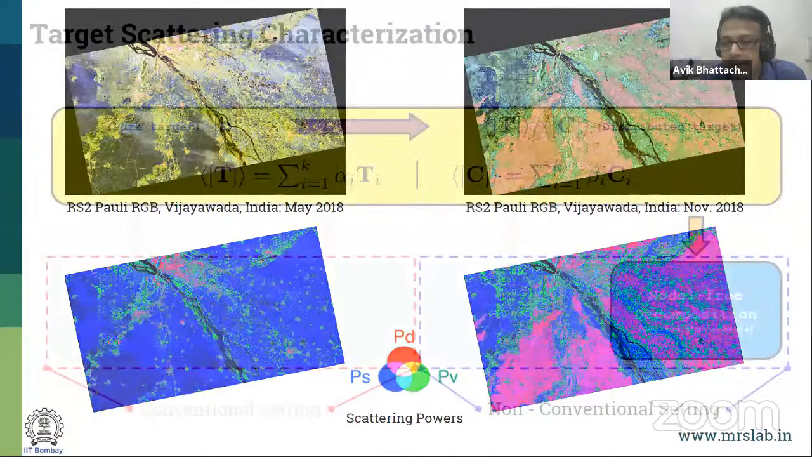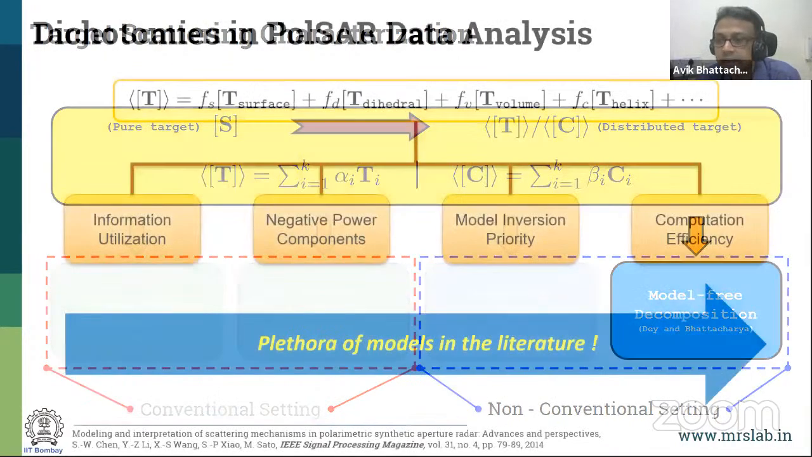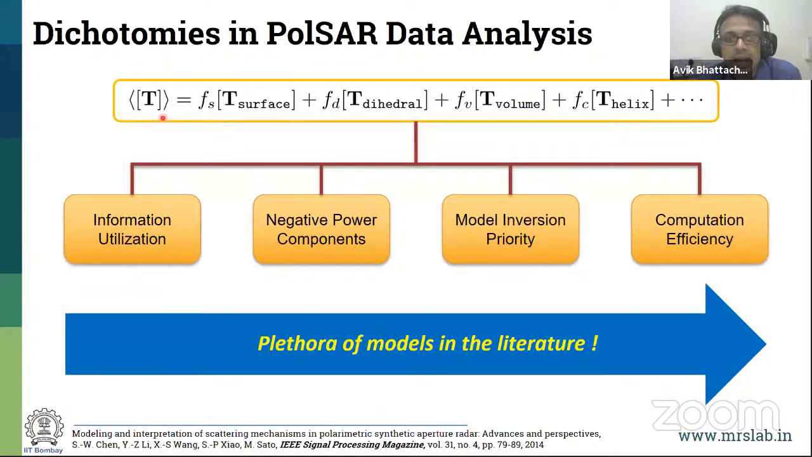From here, I go to the next one, a short one, which I call a model-free decomposition, as opposed to model-based over here, but this is only in terms of decomposition. This is a very, very new development of model-free decomposition, again in the non-conventional setting. As you have seen from previous lectures, and I will not go into detail here, you have the T matrix and you are trying to decompose it into several constituent components: surface, dihedral, volume, helix, and so on and so forth.